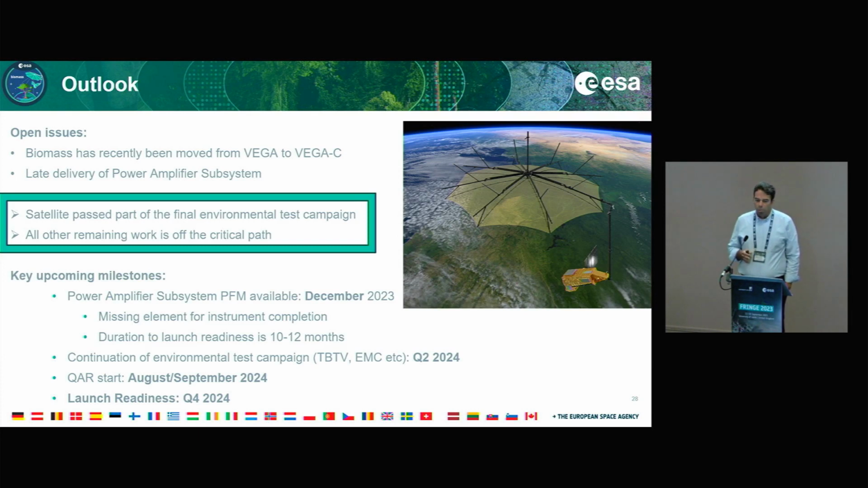Biomass has recently been moved from Vega to Vega C. Some of you probably have heard that in December last year, there was a problem with the Vega C launch carrying two Pleiades satellites to orbit. They lost thrust, and there was an investigation board. Before summer, another investigation board was started because of some other issues they found. They're currently working on this.